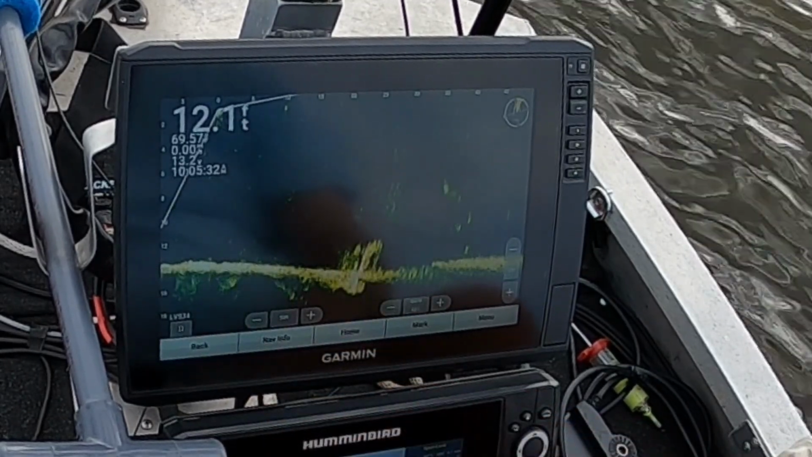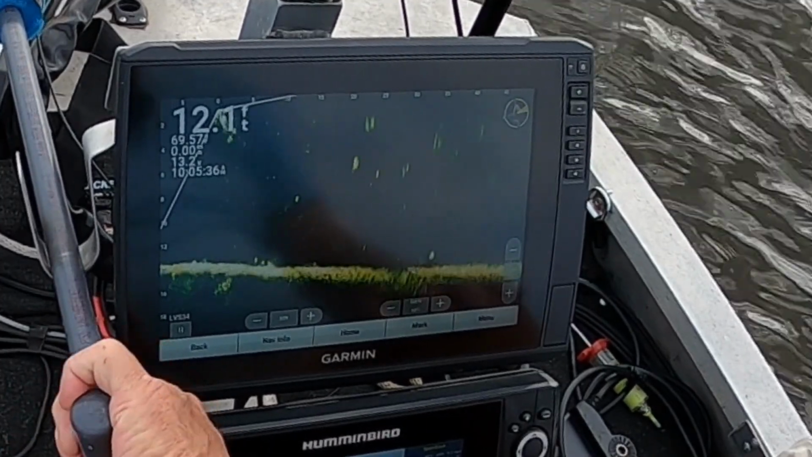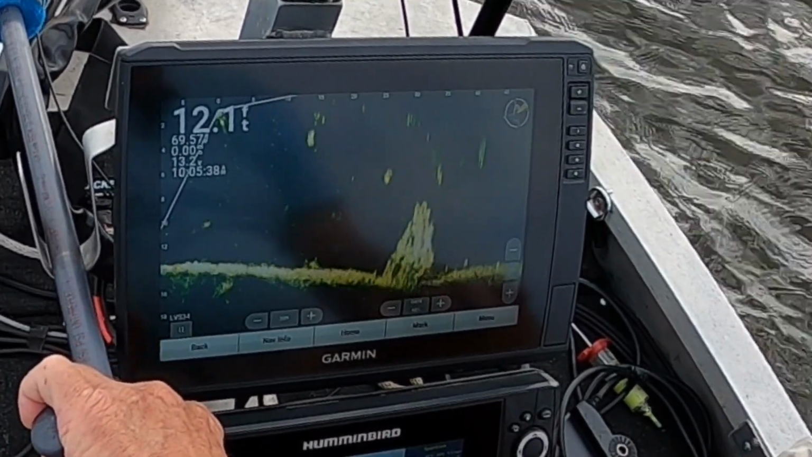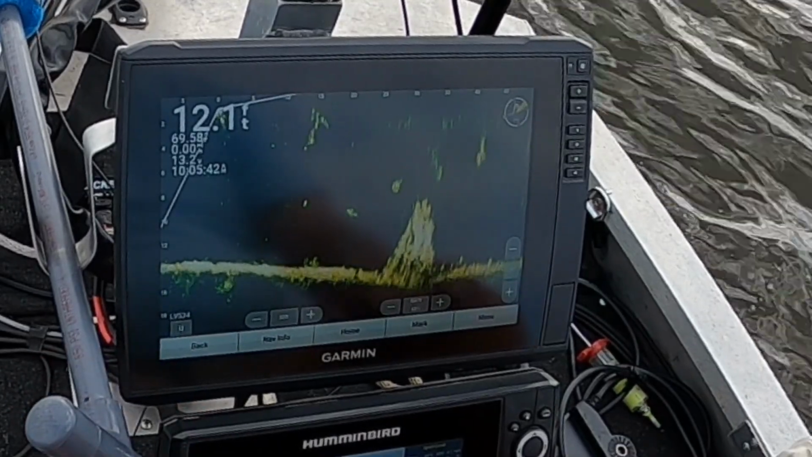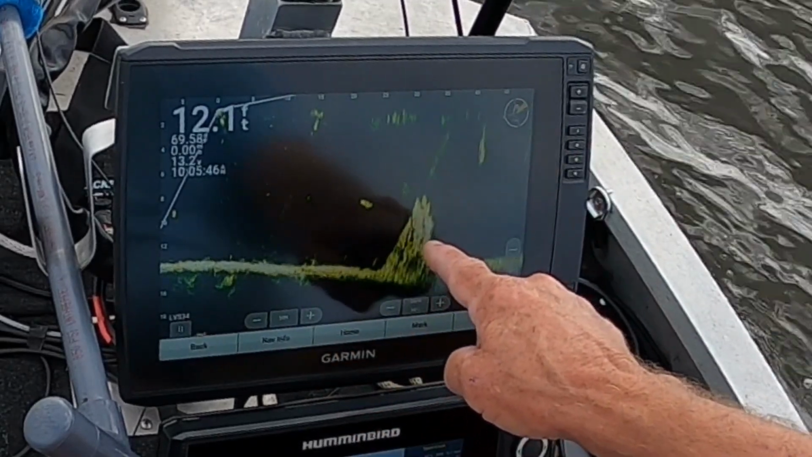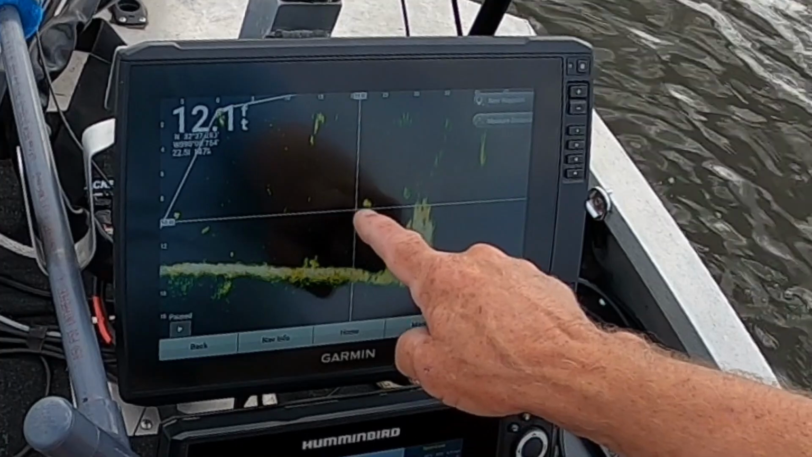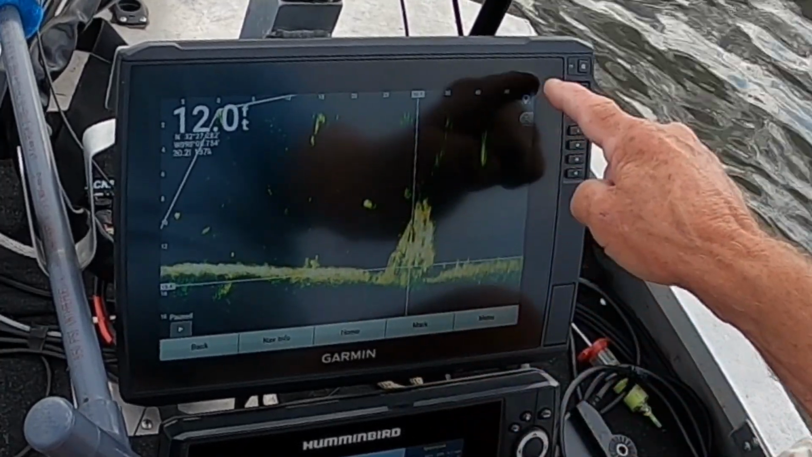So there you go. I mean, that's about as simple as it gets. You know, if you want to mark one more, oh, that's a great old big one right there. It's got tons of fish in it too right now. It's 35 feet away. If you want to mark that one, do it. Press on the screen, pull that down here to the bottom of it right there, hit that mark button.